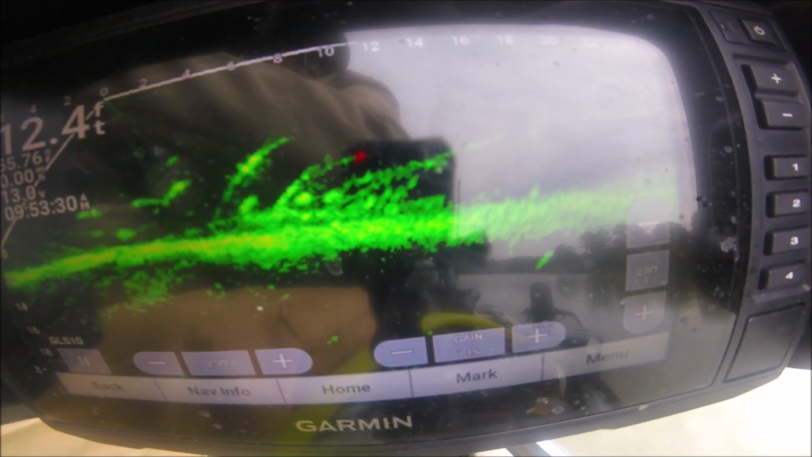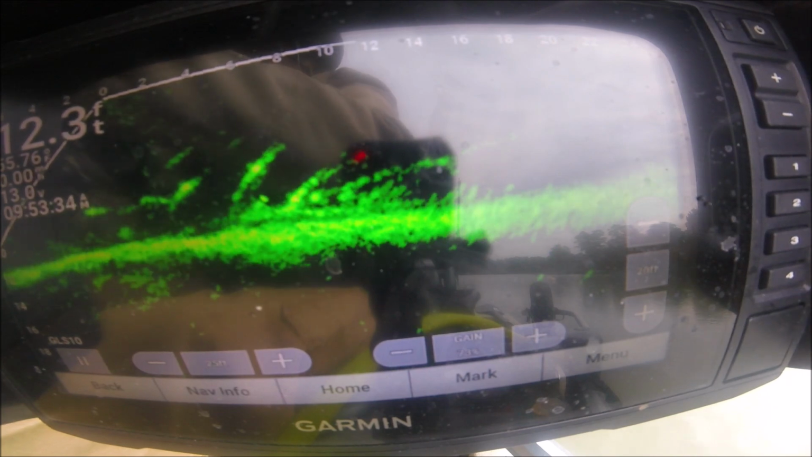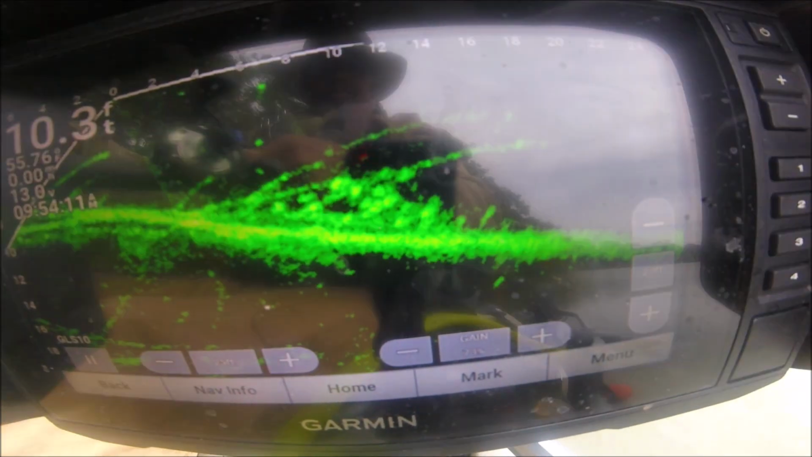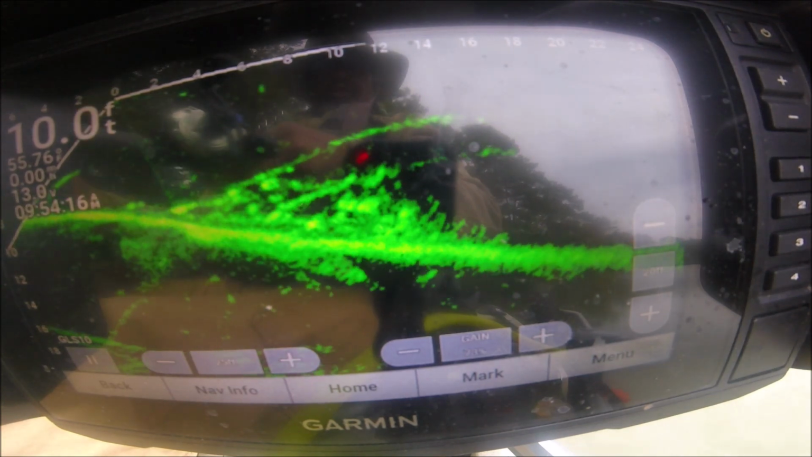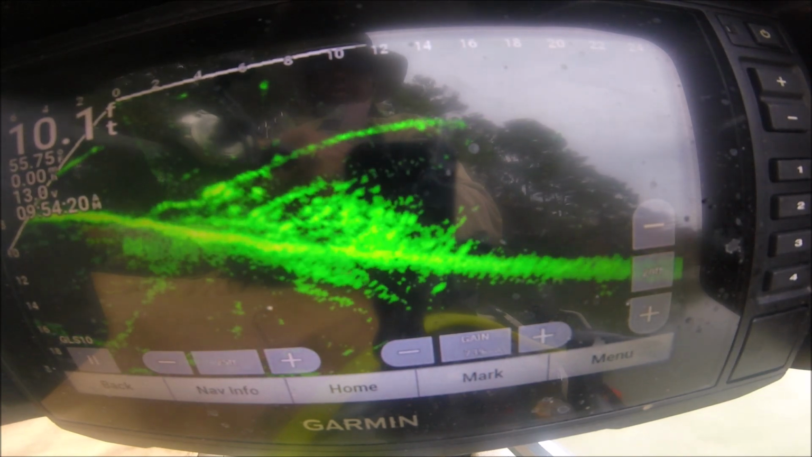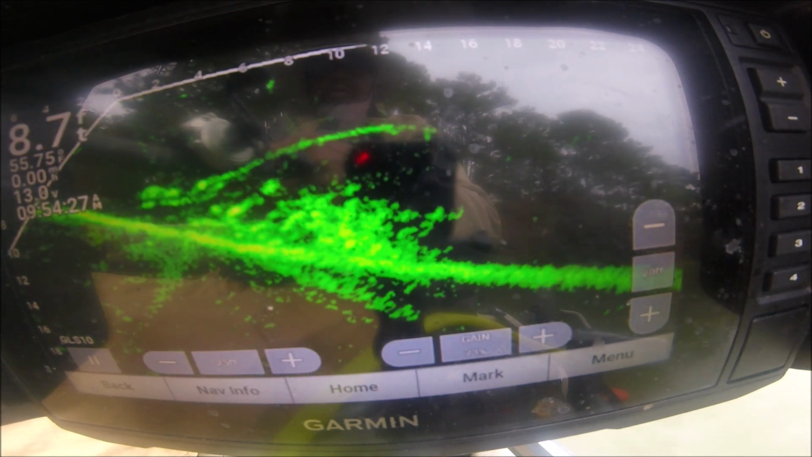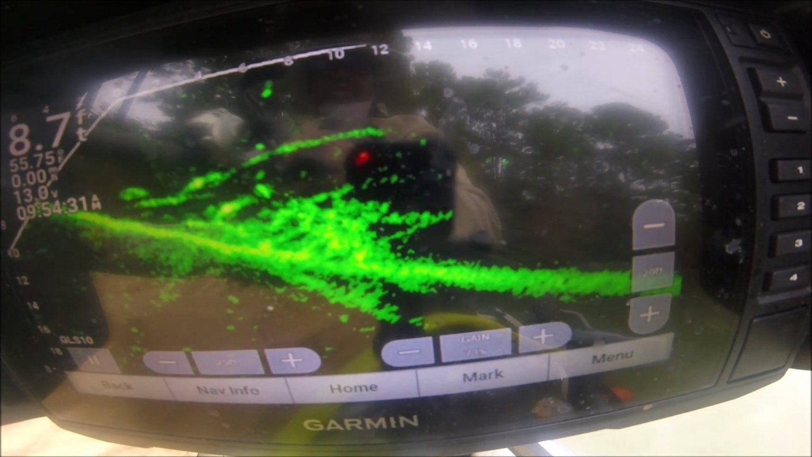Gotta be some better fishing now. Y'all seeing me plucking them out of there. These may be better fish down here. He's on it, he just don't want to hit it.